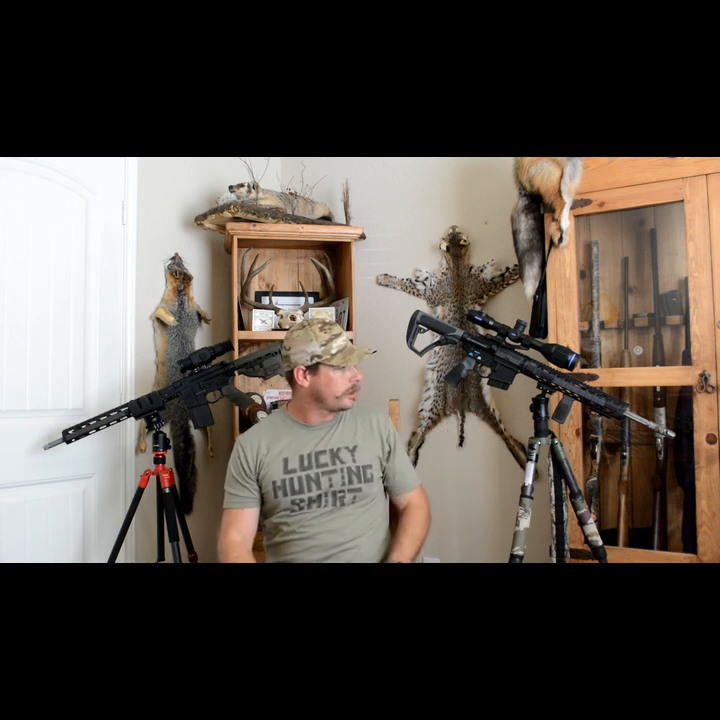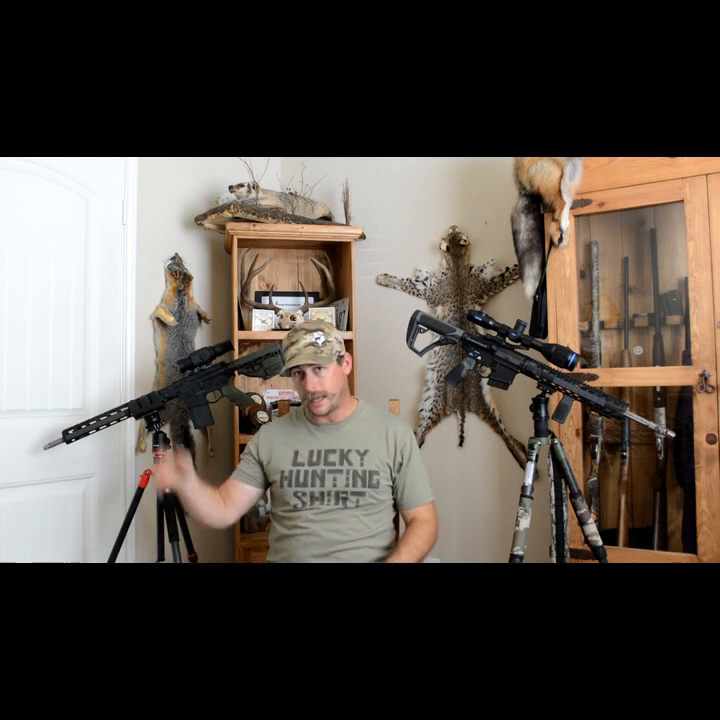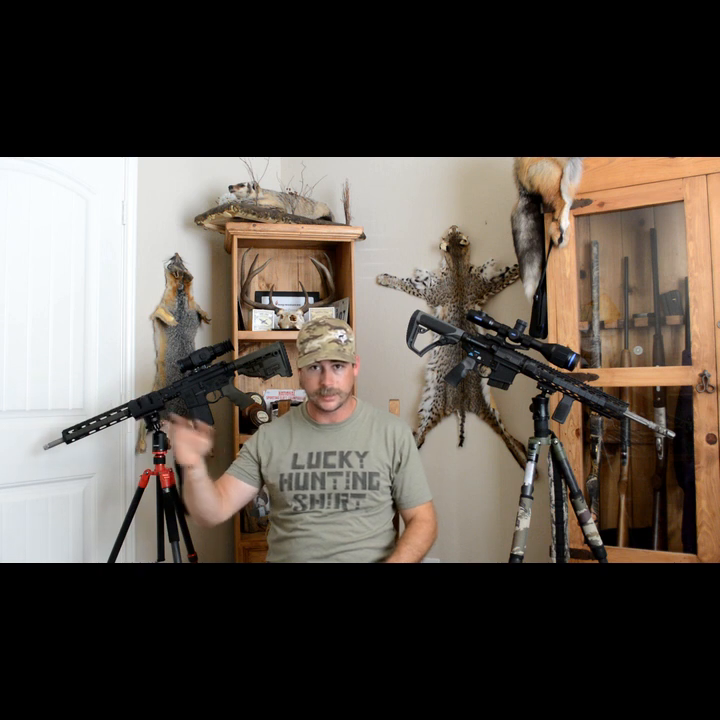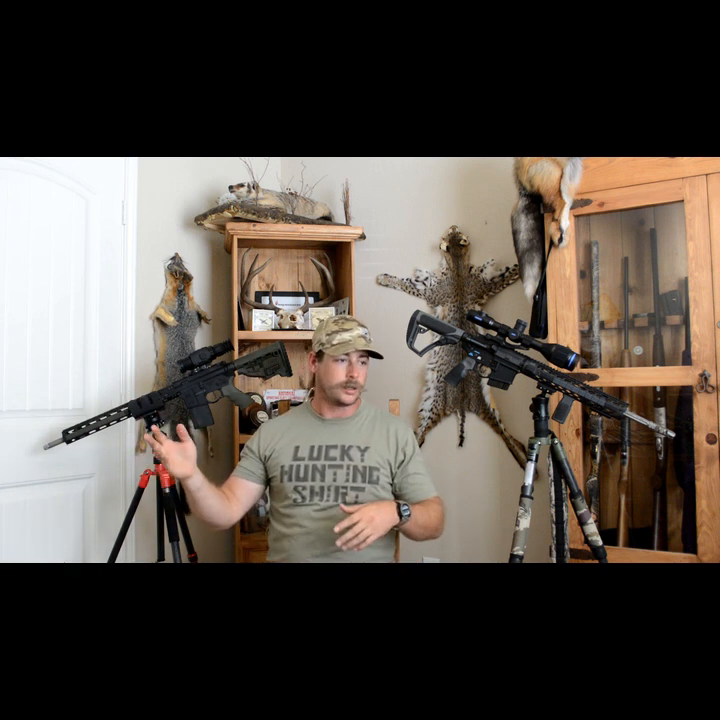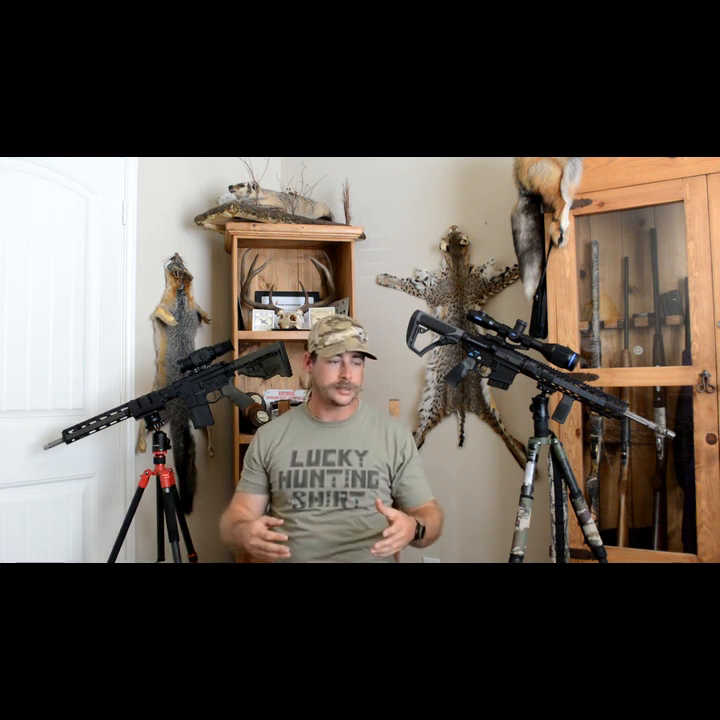I got a chance to go out and hunt these side by side. I've got some footage here behind the house, just looking at houses and cows and things like that, comparing them, and then we did a little hunting with them. So I'll have some videos of that on here too, so you can see the side-by-side comparison.